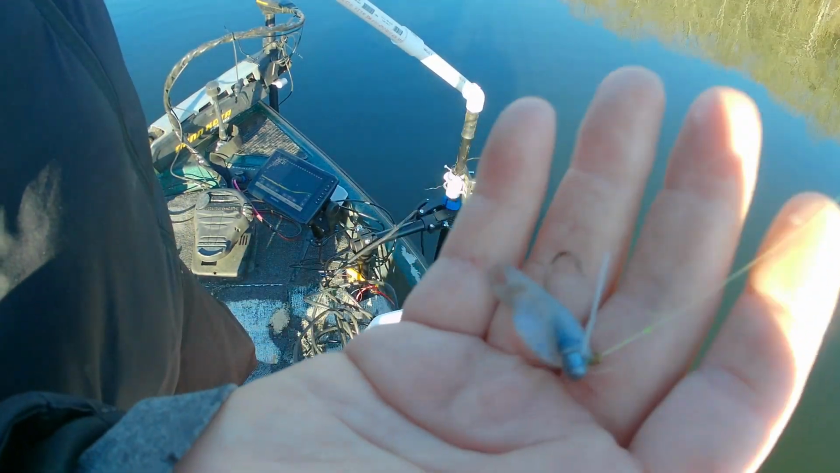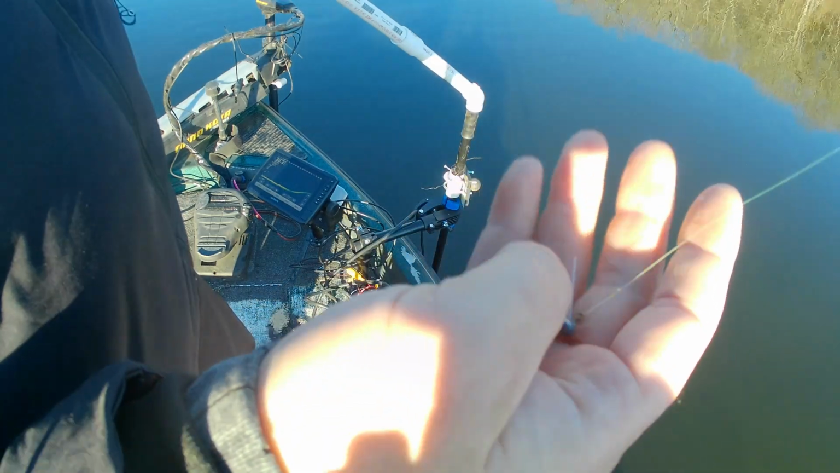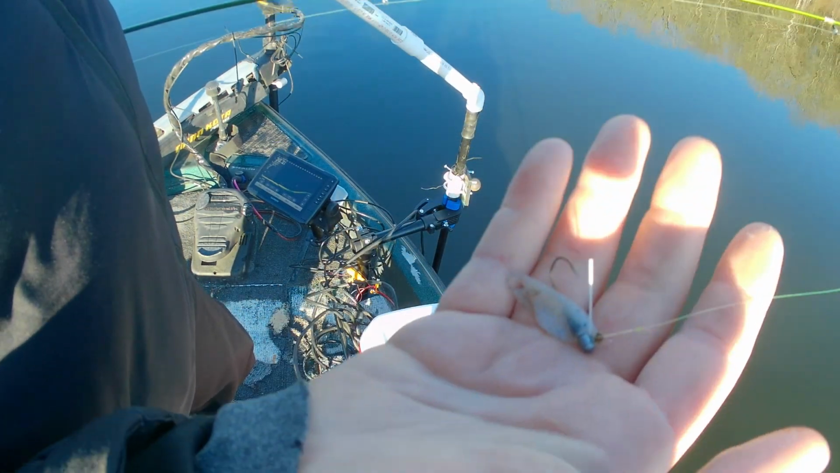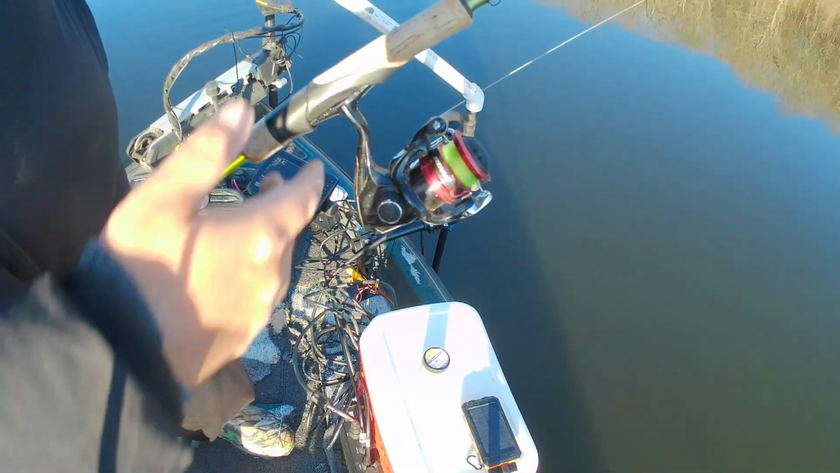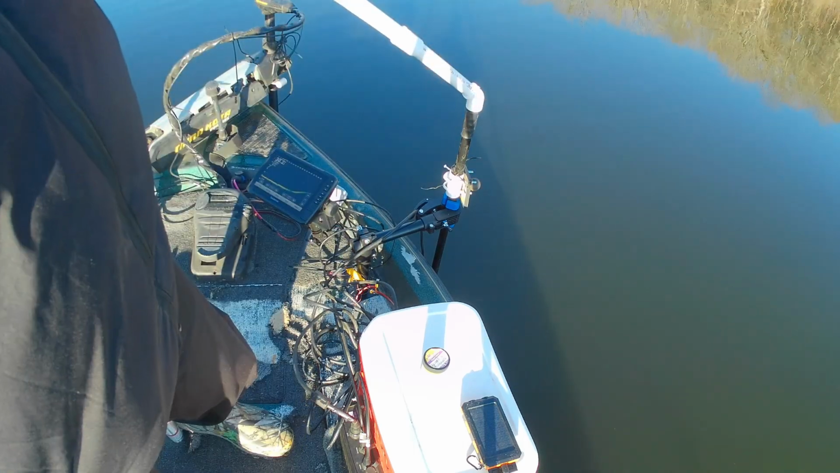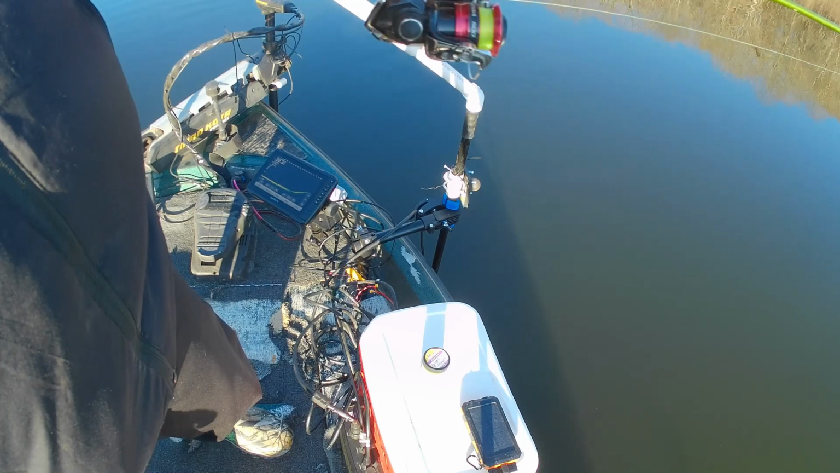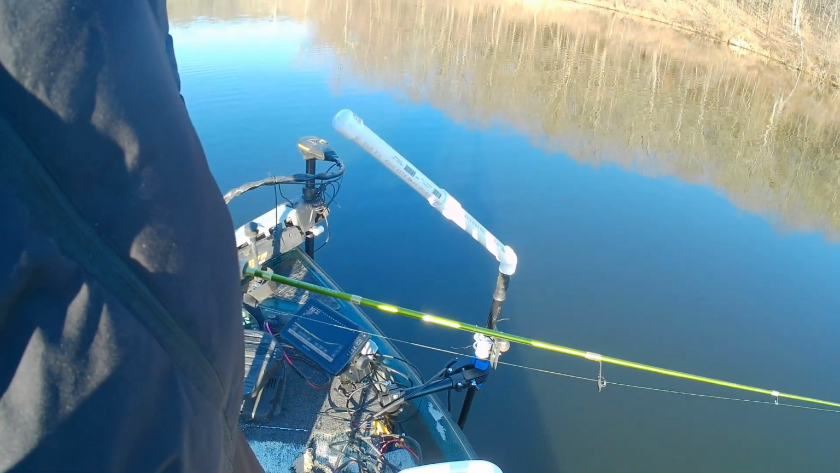I'm using a brushless weed jig at the moment. I'll probably switch this over to a jig head. And then I've got Power Bait crappie nibbles in the yellow. I've got a Shimano Sienna 500 series reel on a 6-foot ACC crappie stick. So let's get back to fishing and hopefully catch some.